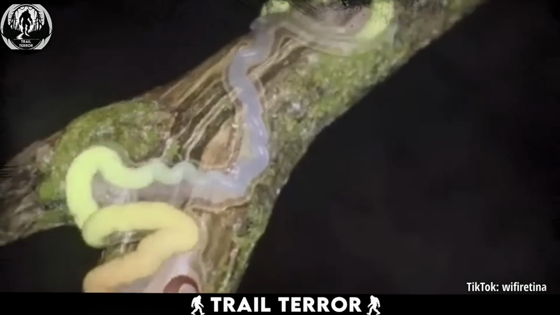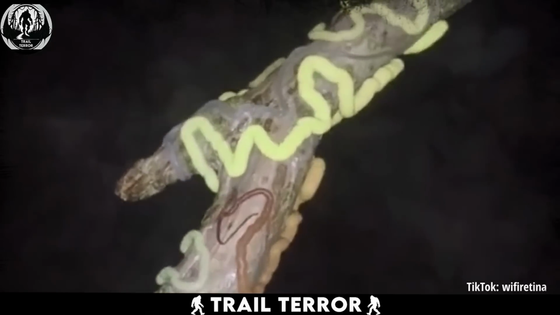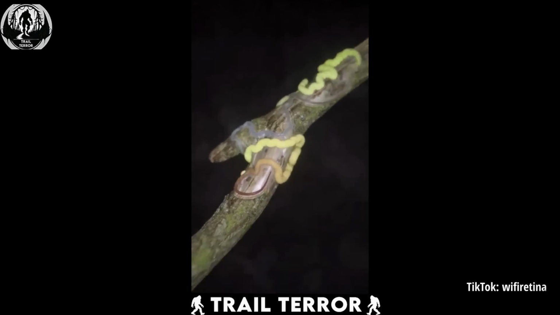Found this outside of the town. In the comments, let me know what type of bug it is. It's like some weird alien bug. It's definitely an alien bug.